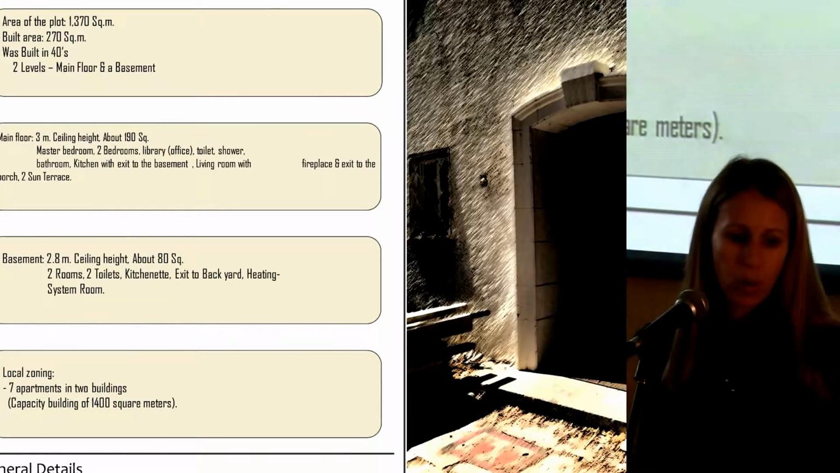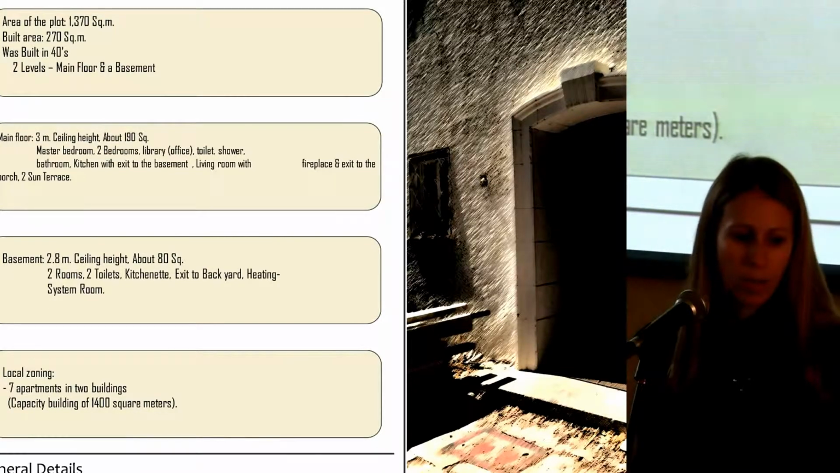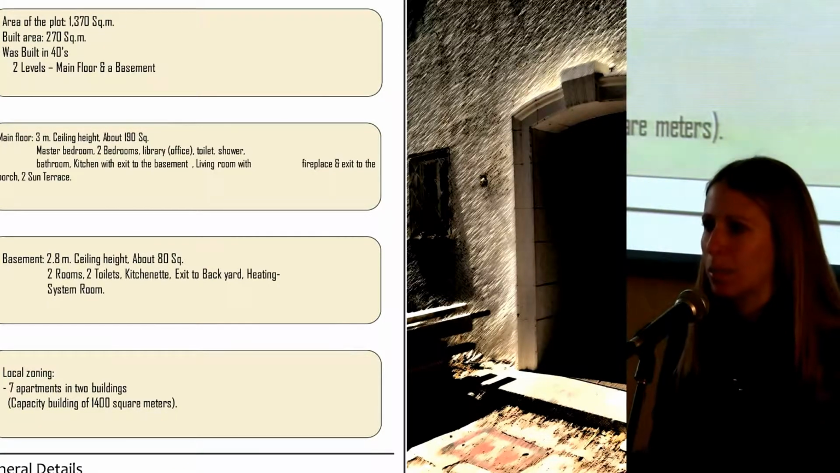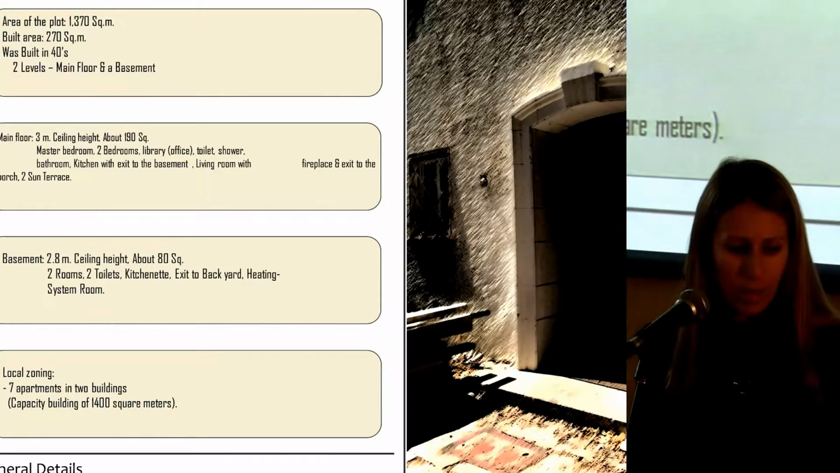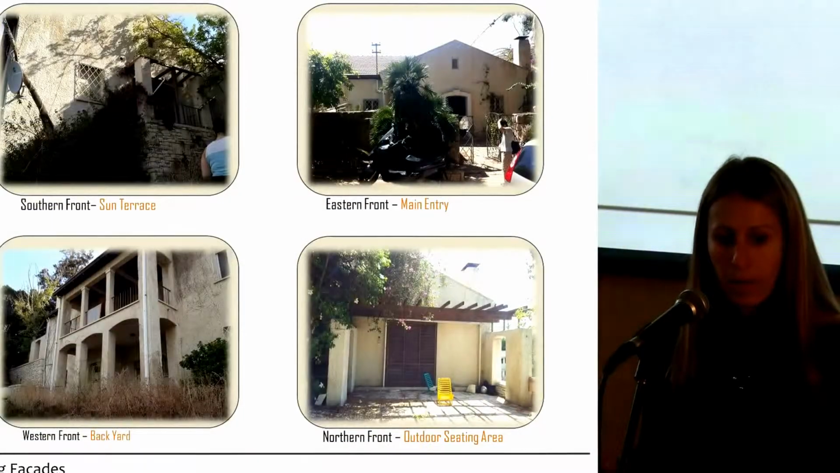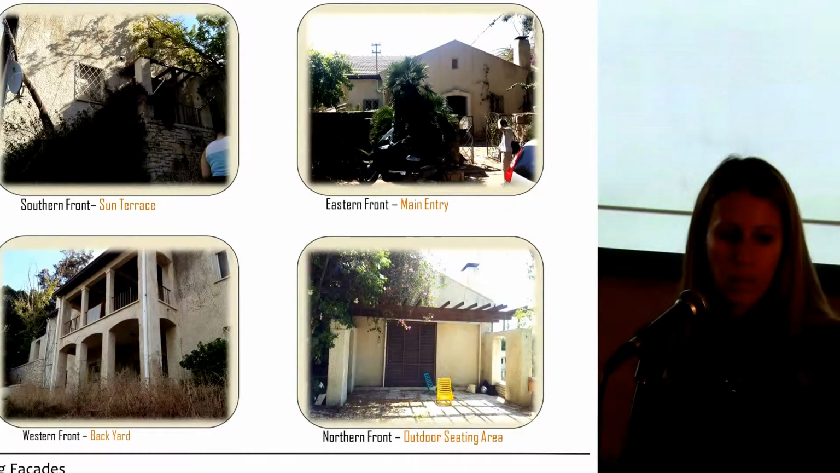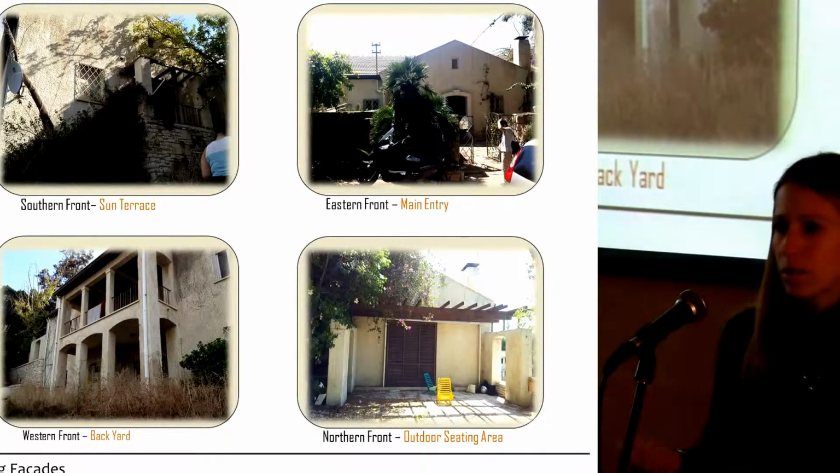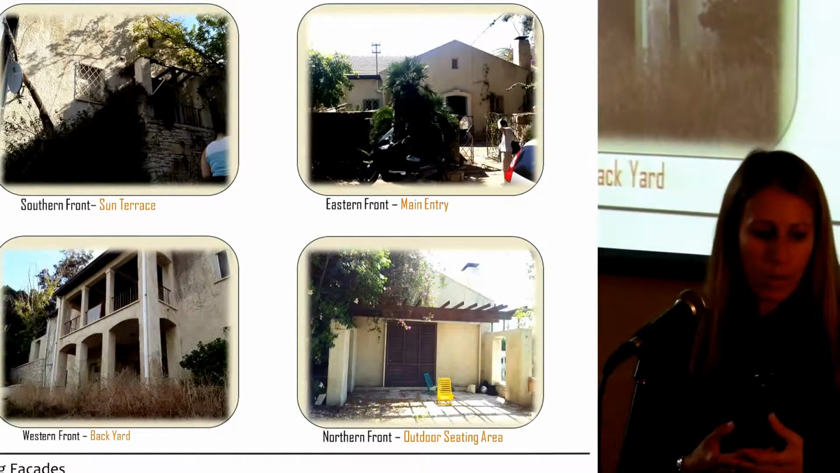It has the capacity to have 1,400 square meters rather than only 270 square meters, and they can build 7 apartments instead of this house. So if the petition of the owners will go through, the building is going to be taken down, which means that an interesting piece of Israeli history is going to be erased with it.